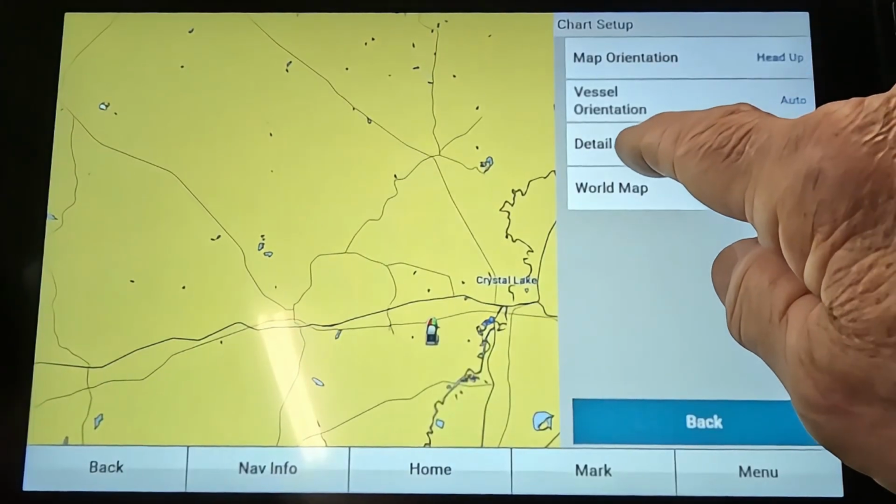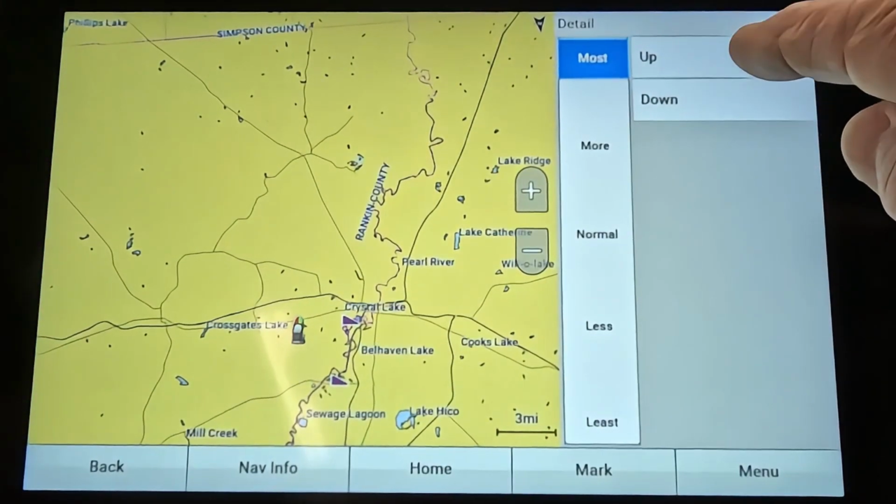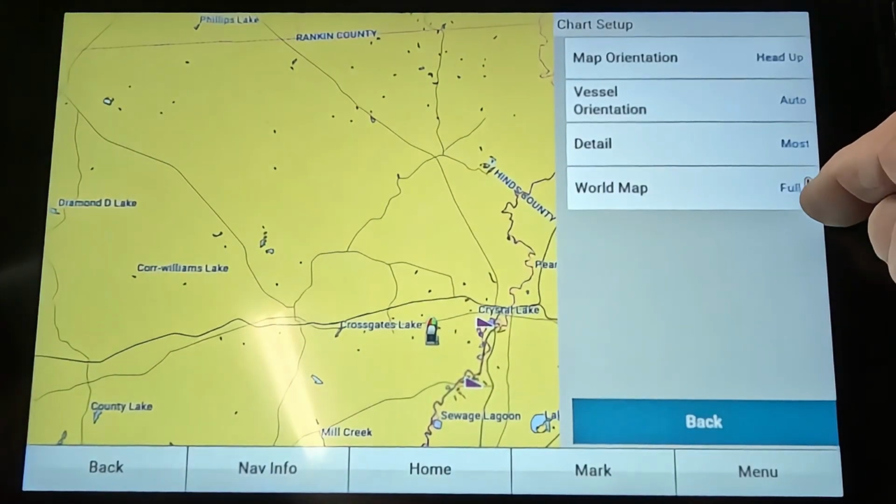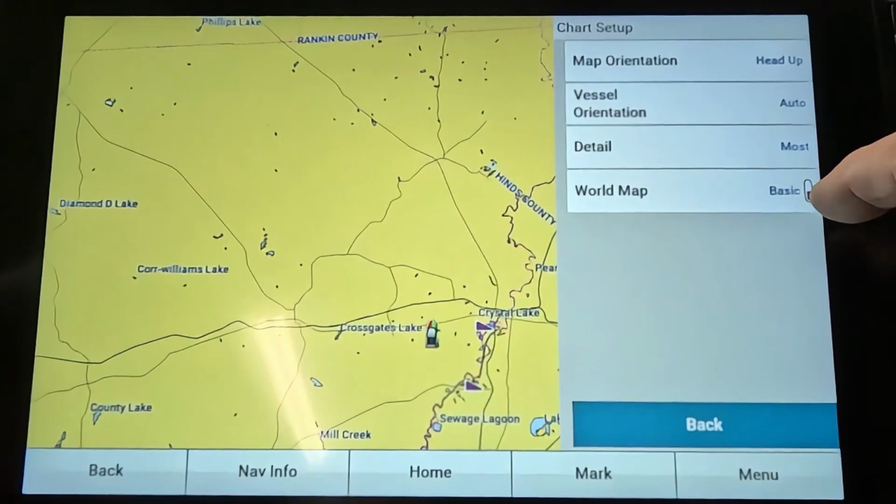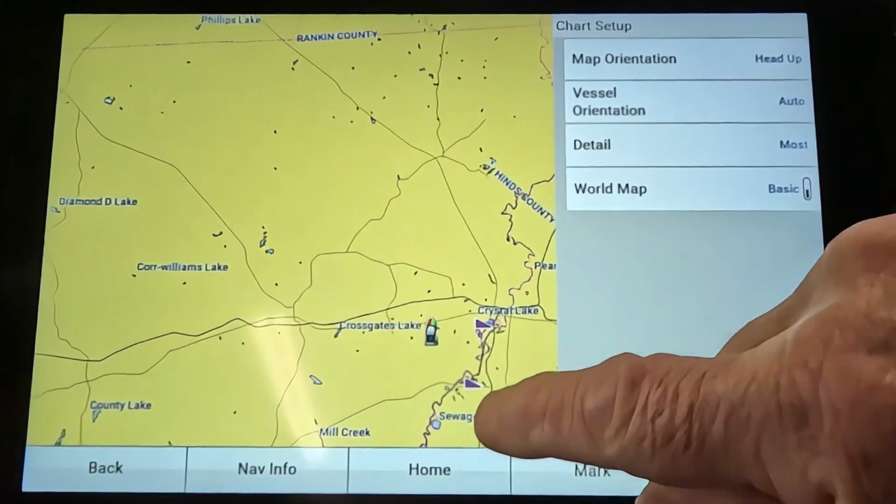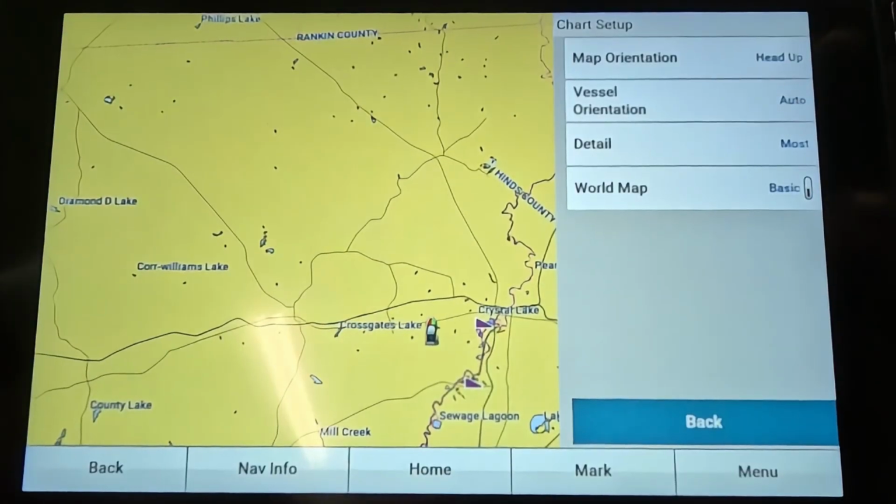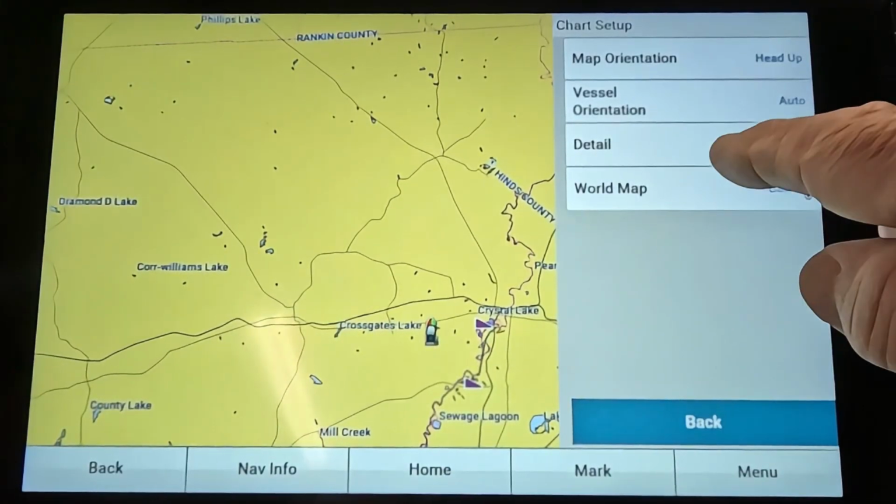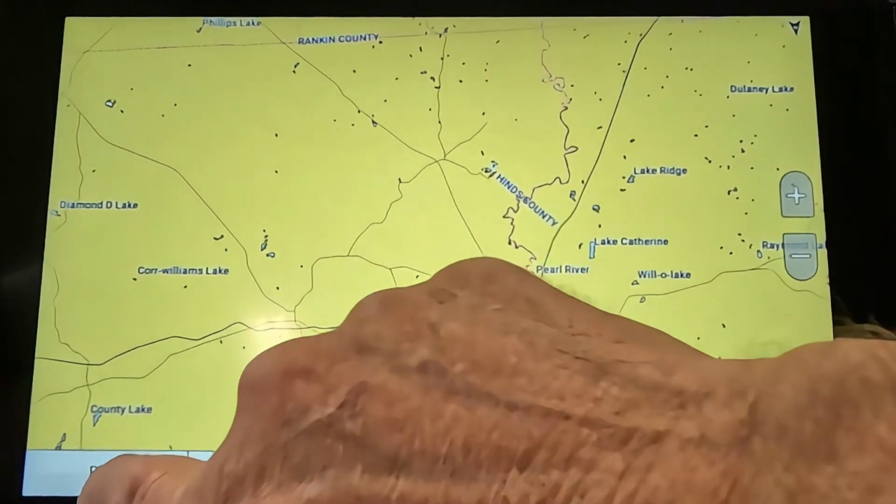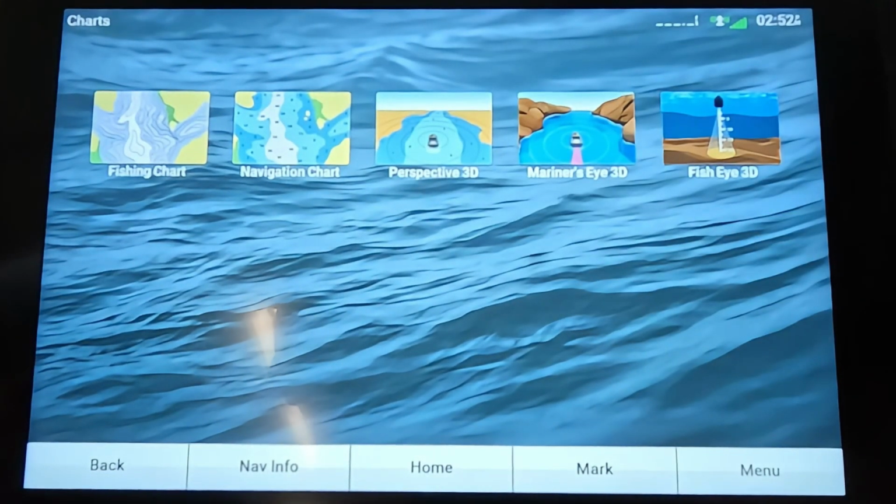Detail, it's a detail for your maps. I want mine all of it. I want all the detail I can get. So I push that up, press that, and on world map, you can put it on full if you want to. I keep it on basic, because that world map doesn't really help me any. What it does is bog the processor down. So I keep it on basic just to keep from bogging the processor down so much. Well, that's about it on fishing charts. We'll go to navigation charts next.